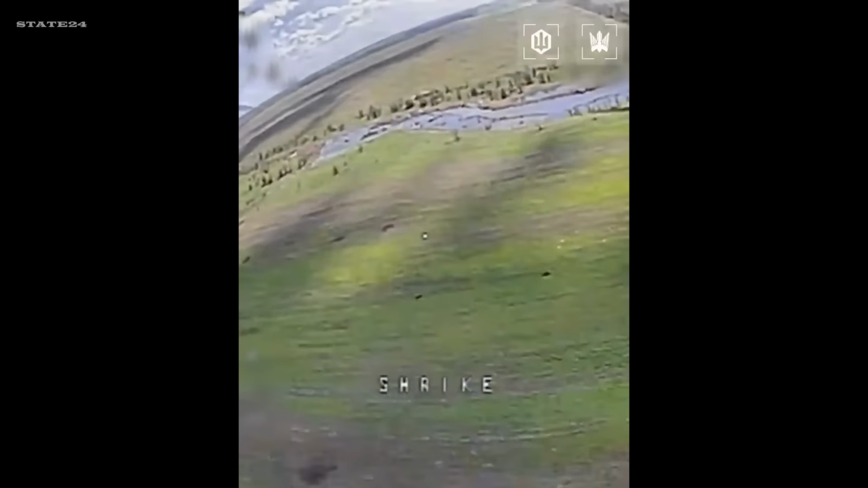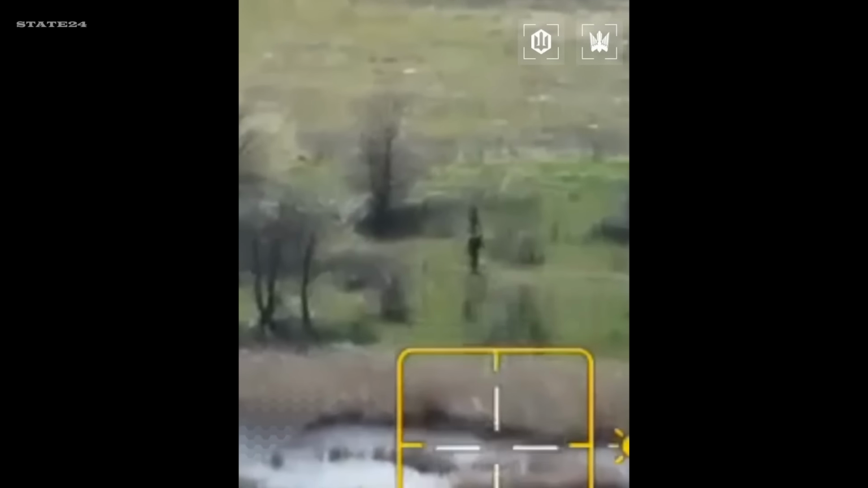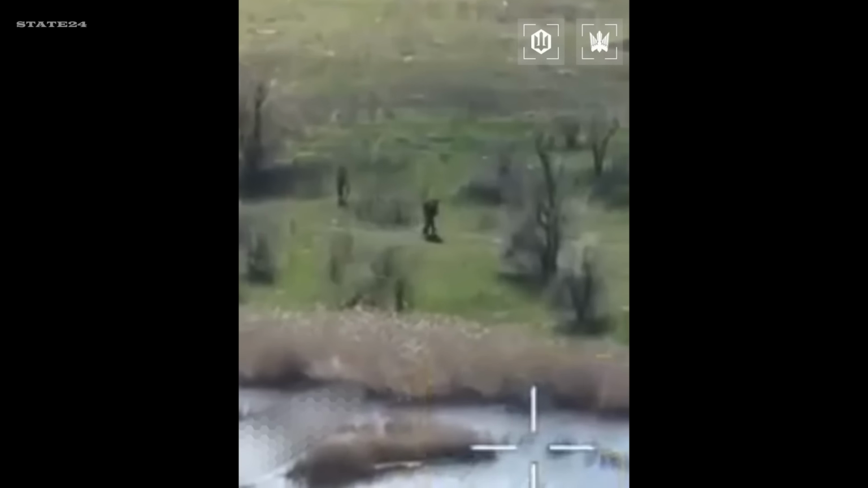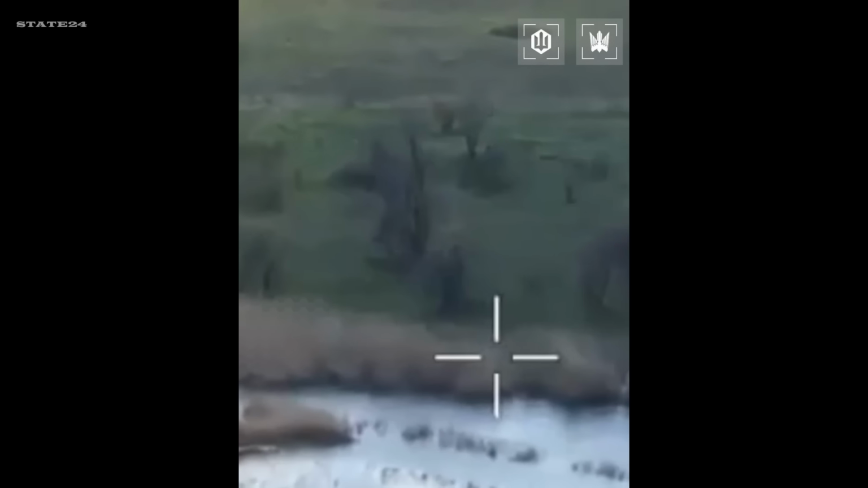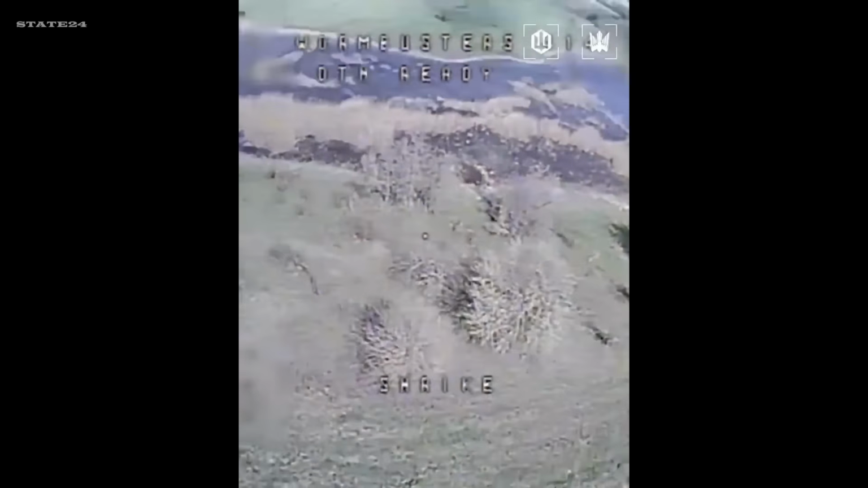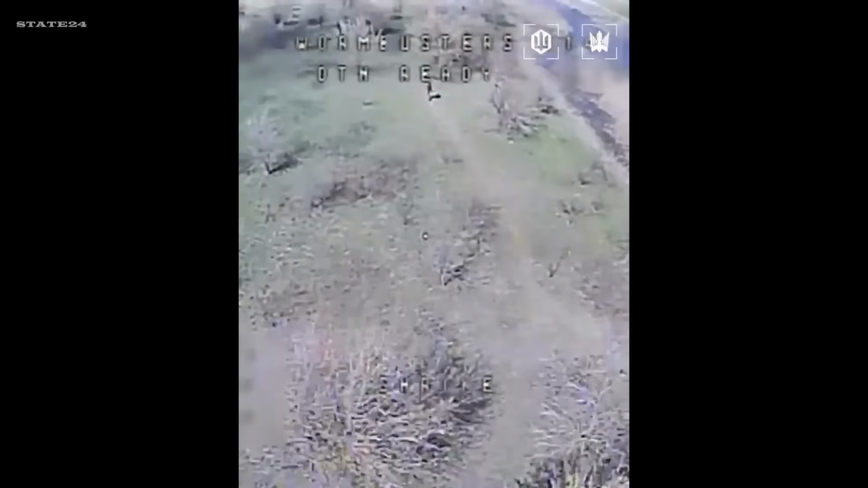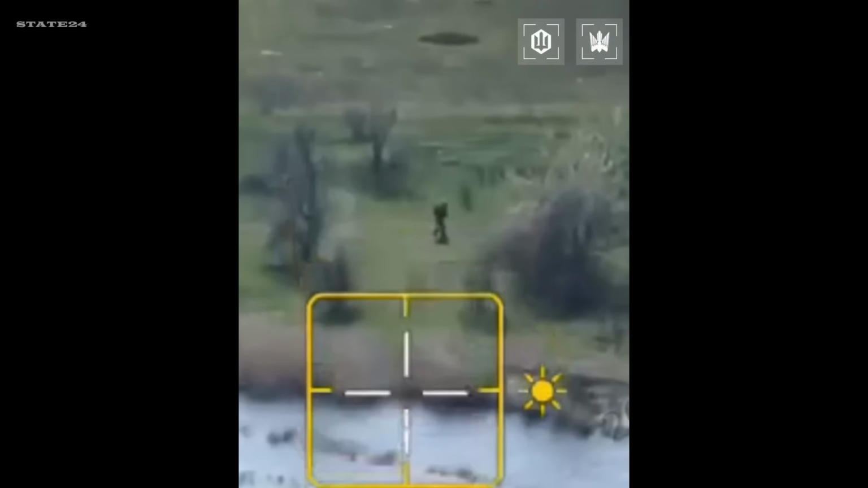One striking detail here is how trenches have become nearly useless on the front line, leading soldiers to wander the battlefield almost aimlessly. Before long, the Ukrainian FPV drone gets close enough to strike. The 414th Magyar Birds drone operator executes a sharp maneuver, targeting the soldier from a steep angle.